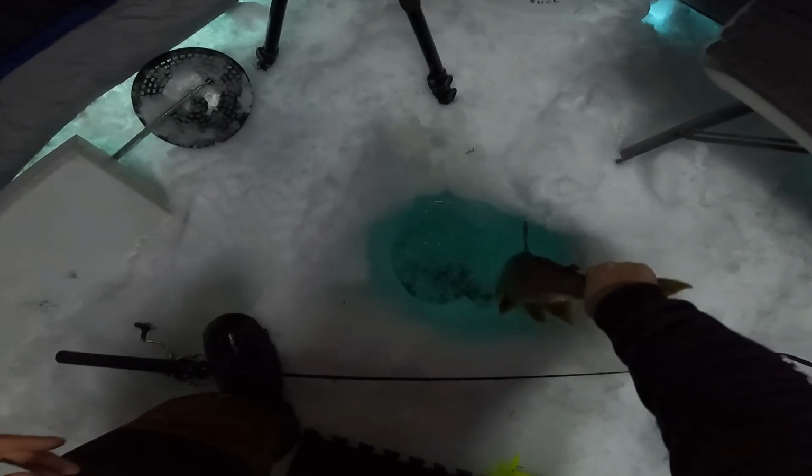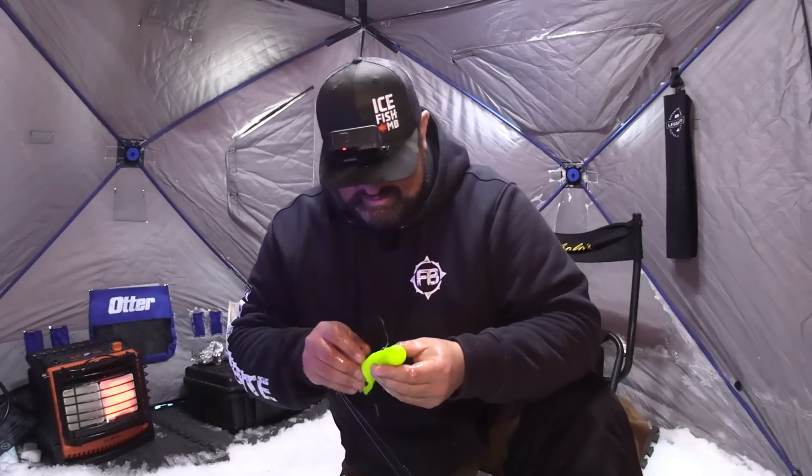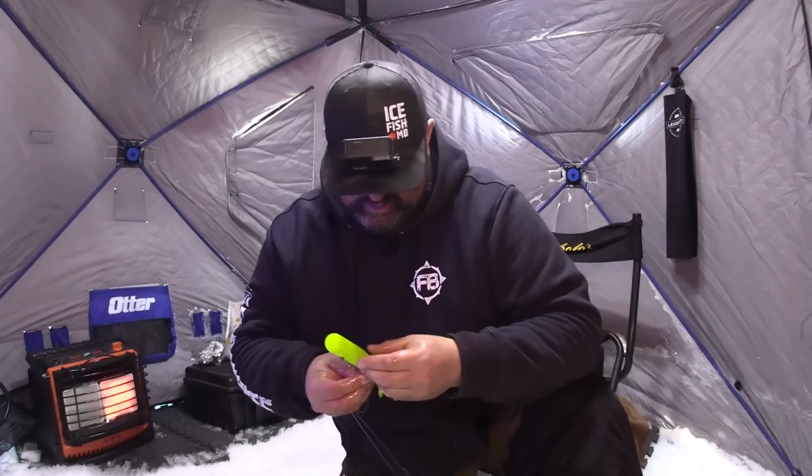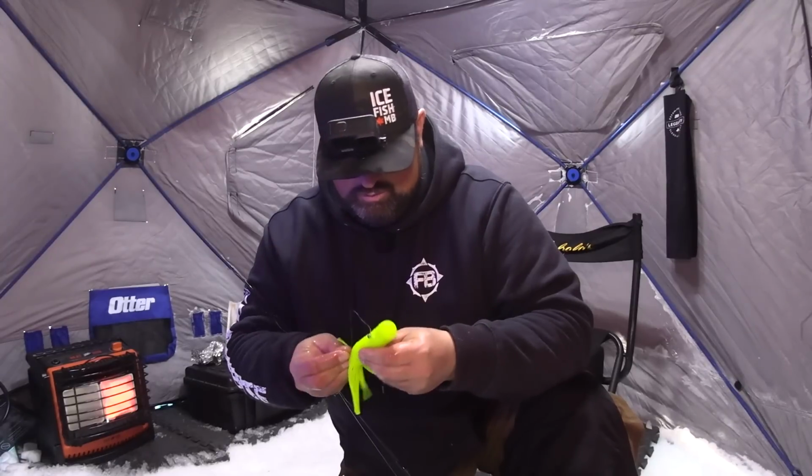He wants to flop on me. So we're just gonna let him go. Don't make a mess, please. So good. I have noticed these tubes hold up a lot better than the jelly tubes that I used to use. His tube quality is pretty good.